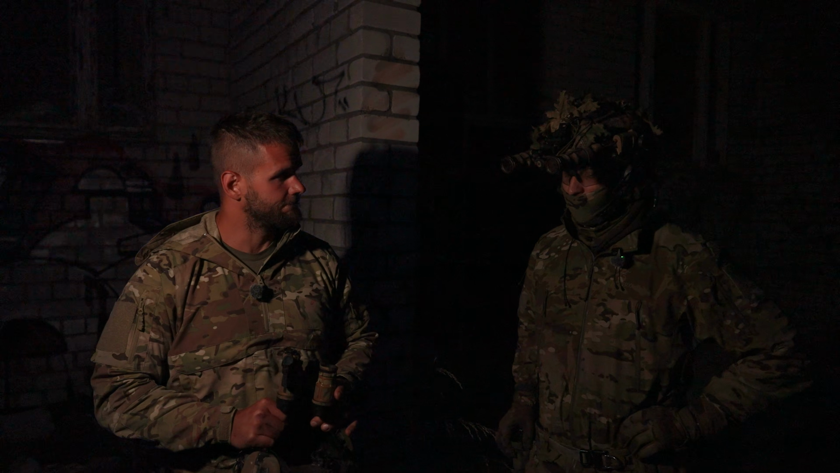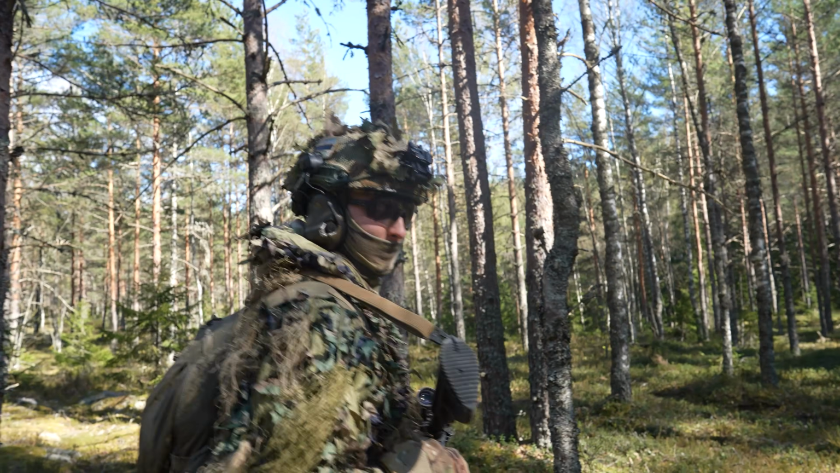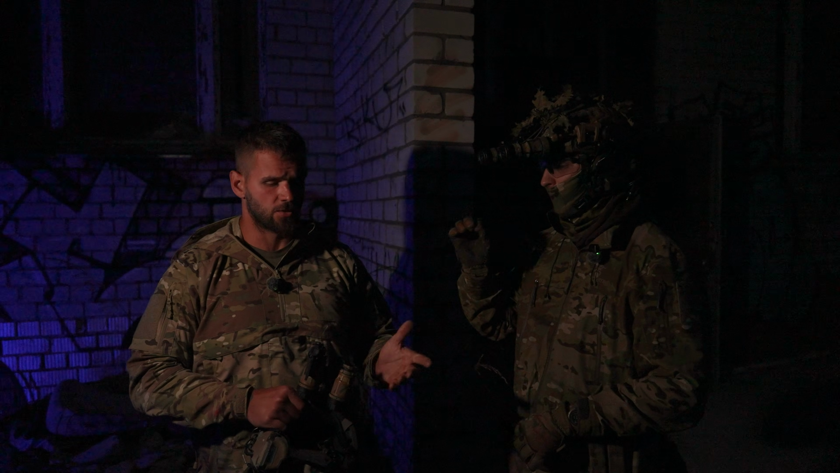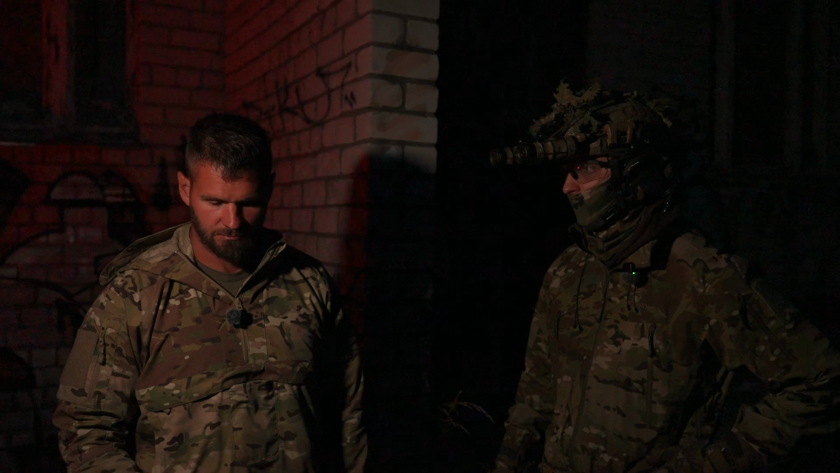So I would say the main conclusion is that if your mission profile is more like outdoors, wilderness focused, recce, conventional combat, then the dedicated thermal with monocular night vision really shines. Yeah, no question. It outperforms this one in every way. But if you're doing CQB, urban stuff, police work, anything like that, this thing just rocks the whole building. Let's go try it out.